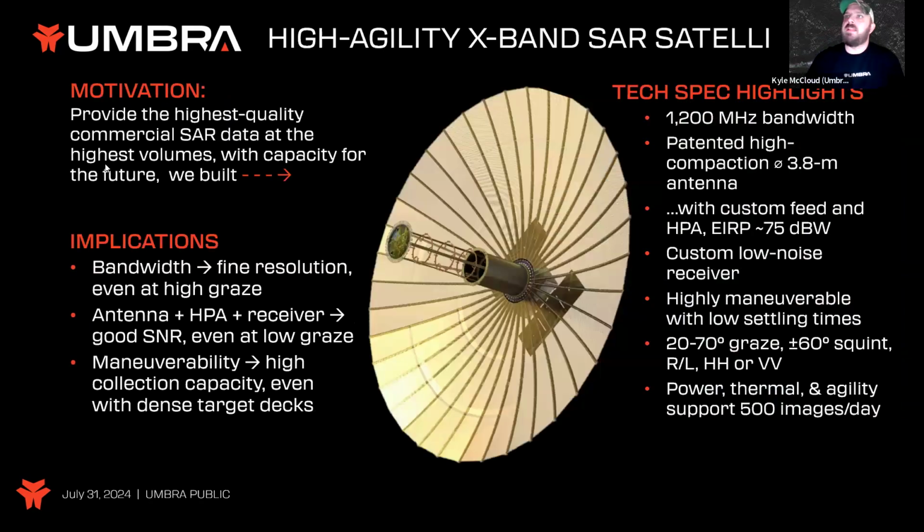And a little bit of details about our satellite. You guys are a commercial company? Say again? You guys are a commercial company? We are a commercial company. Yep.